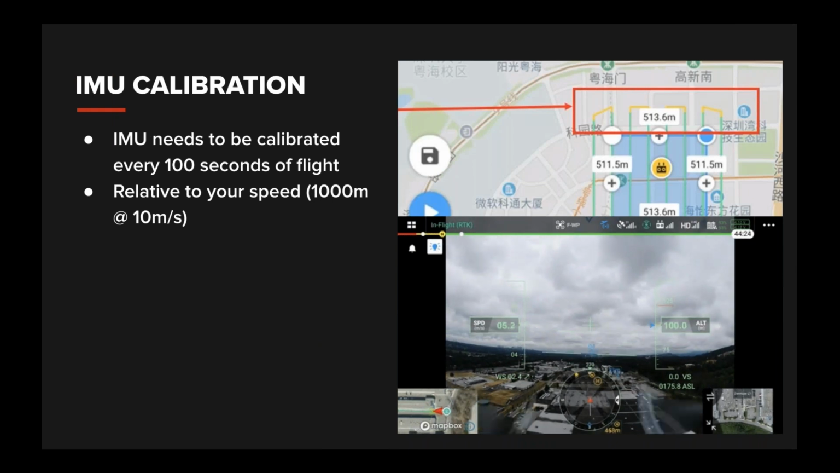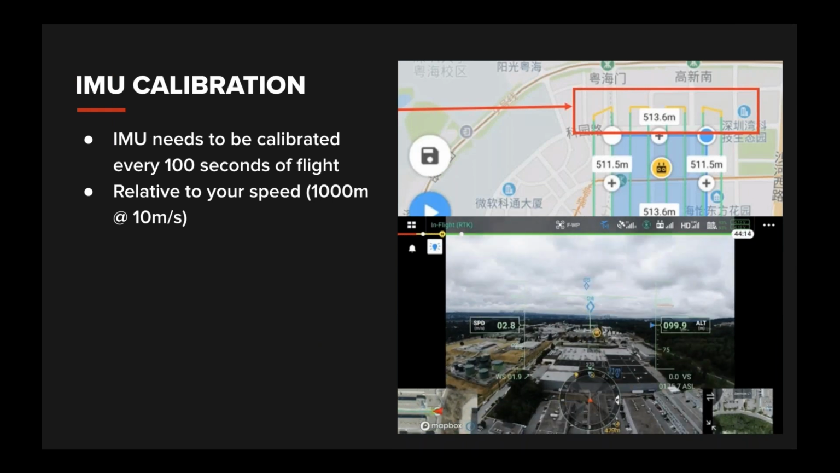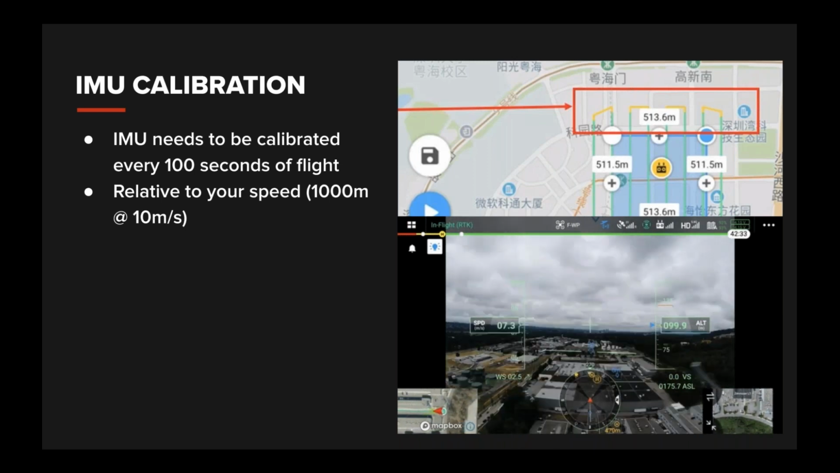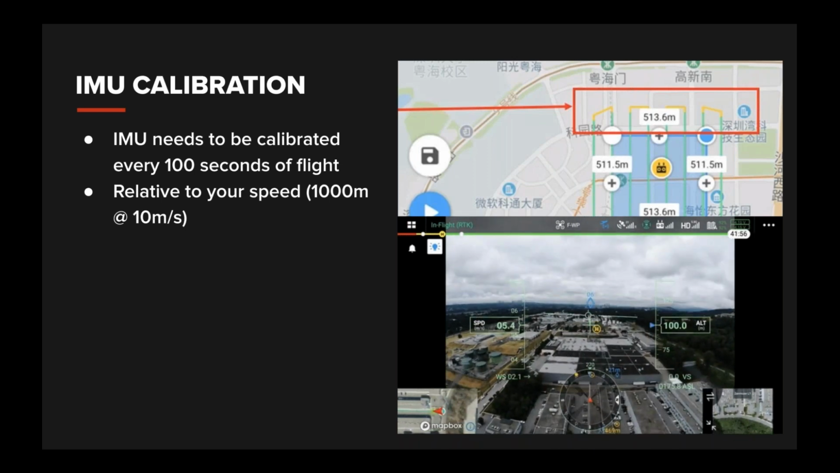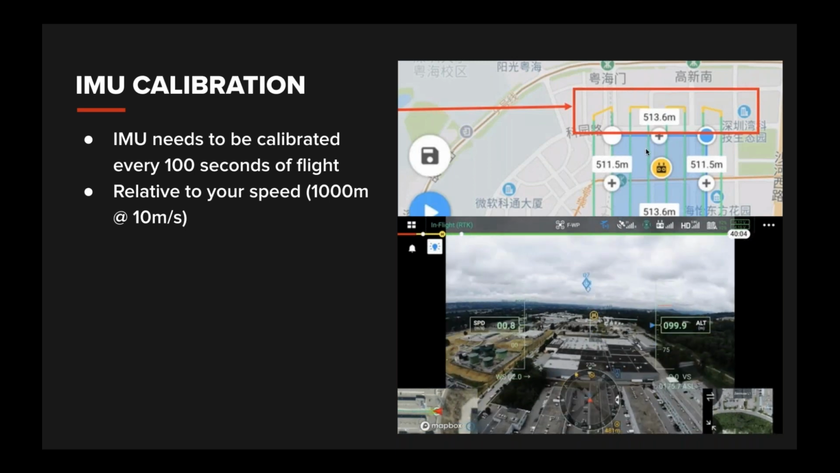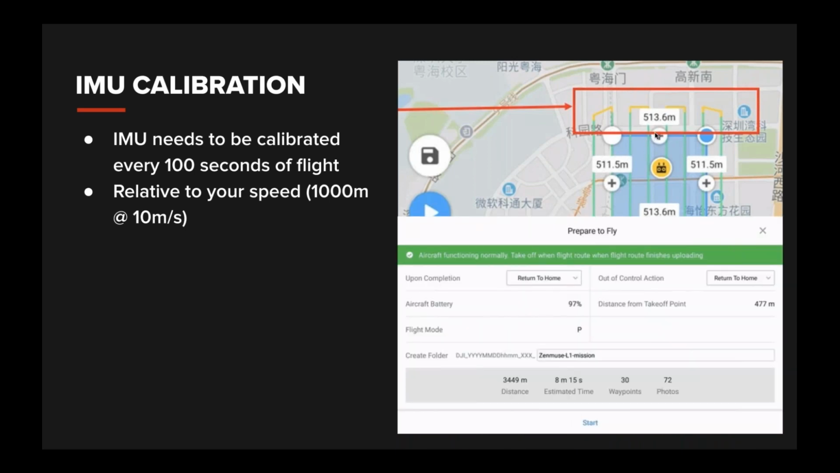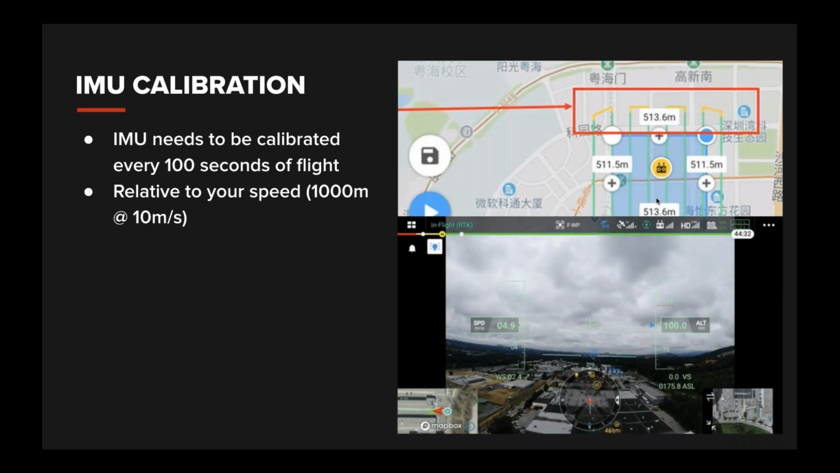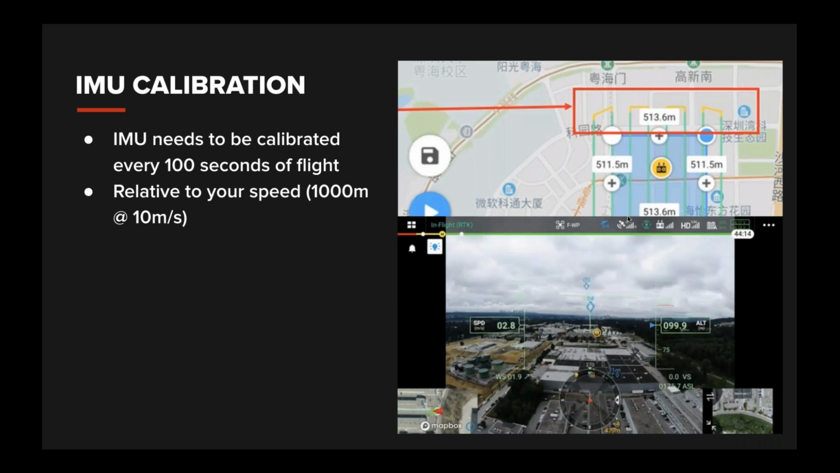So just talking a little bit more about the IMU calibration. It's important to note that the calibration needs to be performed every 100 seconds of flight if you're flying in a straight line. This works out to be about 1,000 meters if you're flying at 10 meters per second. This is an important aspect to consider when you're planning your LiDAR missions within the DJI app.